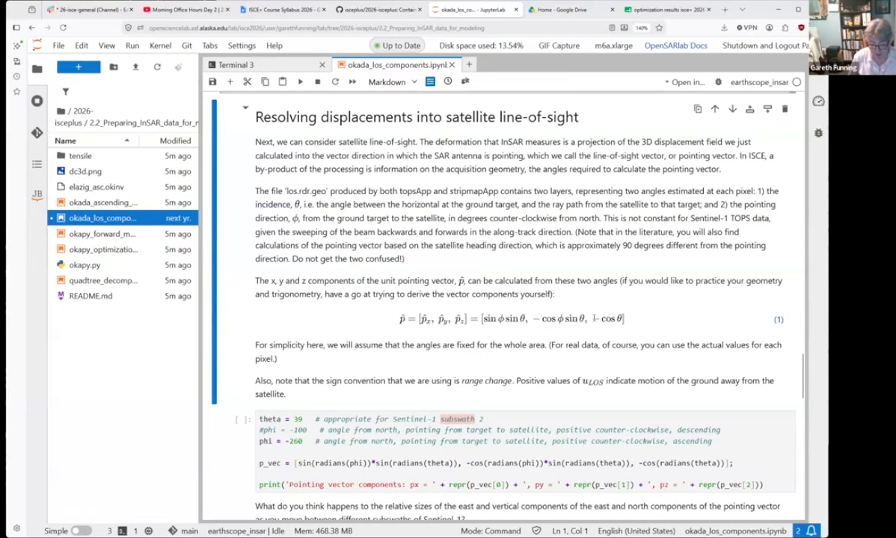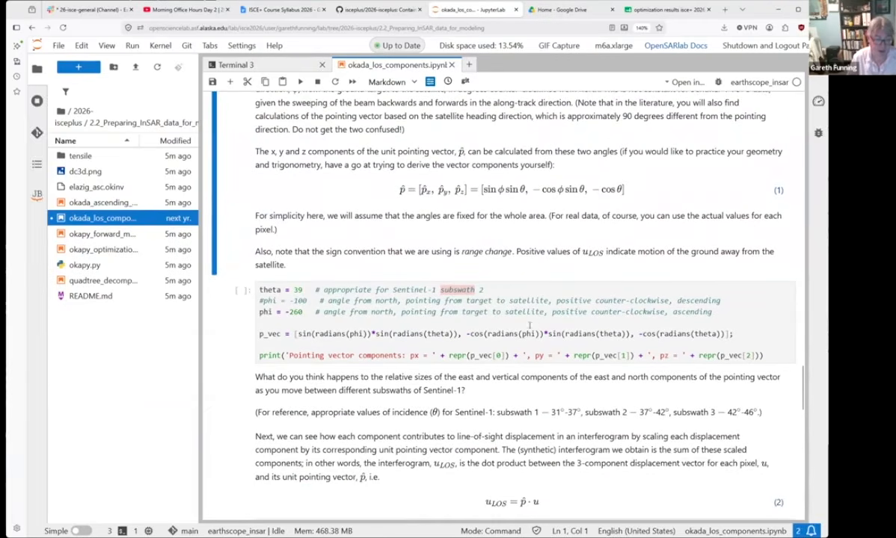So you can see that this is in range change convention, because the cosine of the incidence angle as the vertical component has a negative sign, which means the radar is pointing vertically downwards. And if it was the other convention, you would multiply all these things by -1, and the vertical sensitivity would have a positive sign. Okay, so whatever I'm going to show you is in range change, not in ground displacement. And you can pick your angles that you can use.